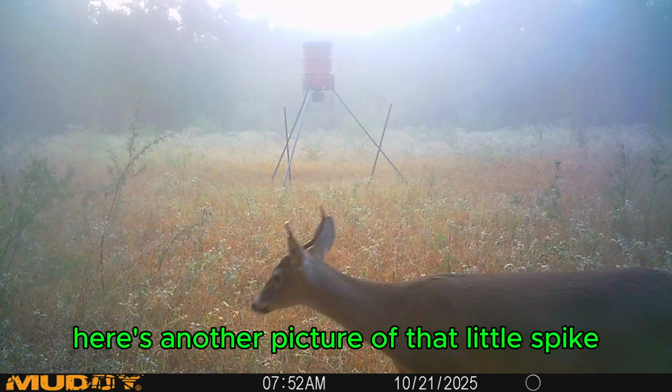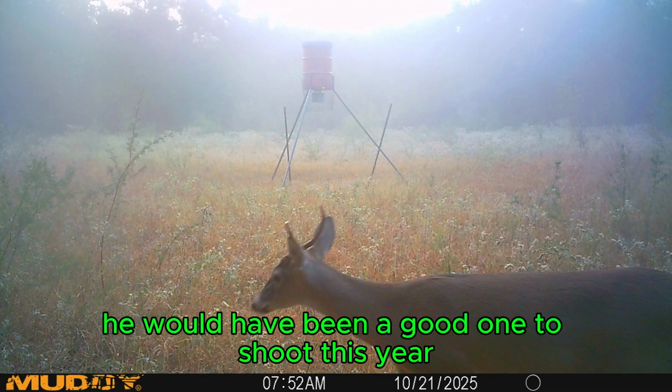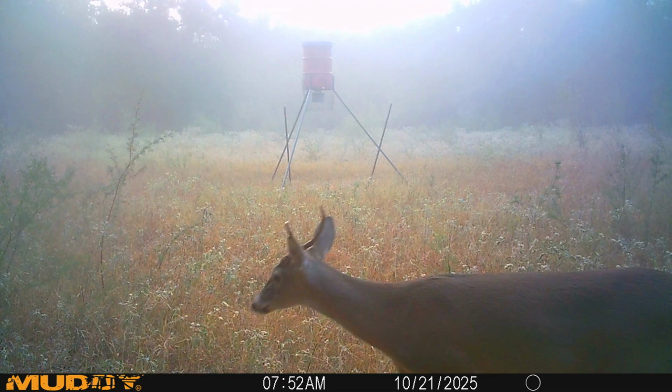Here's another picture of that little spike. He's literally just a little deformed deer. So, he would have been a good one to shoot this year.